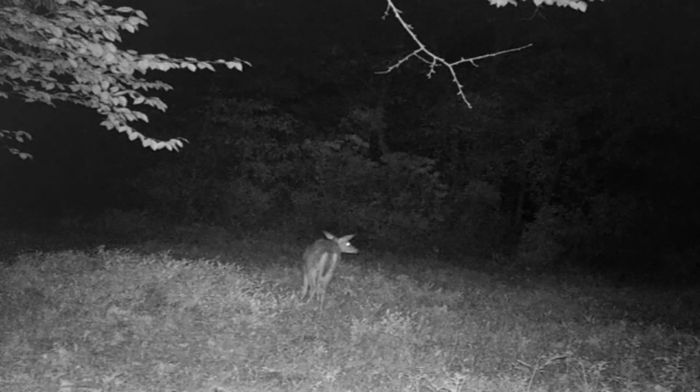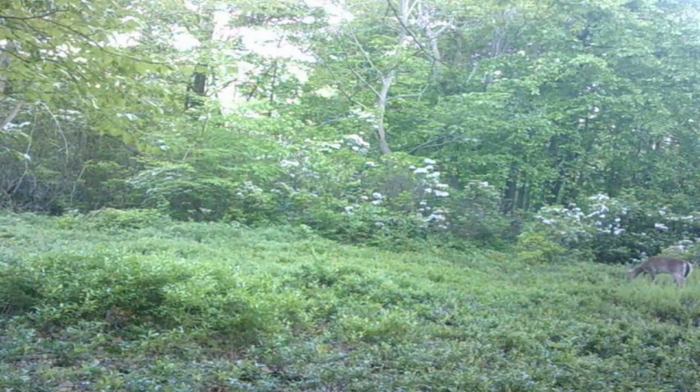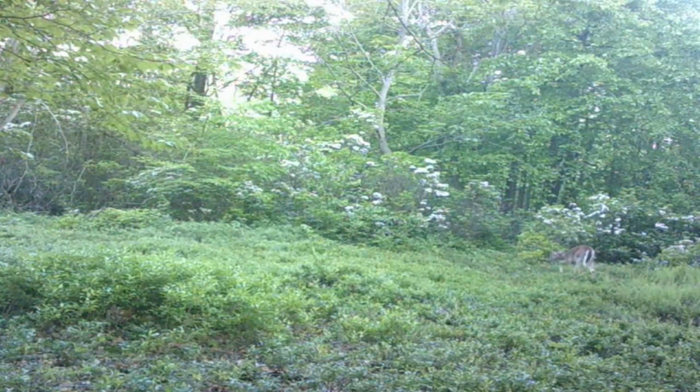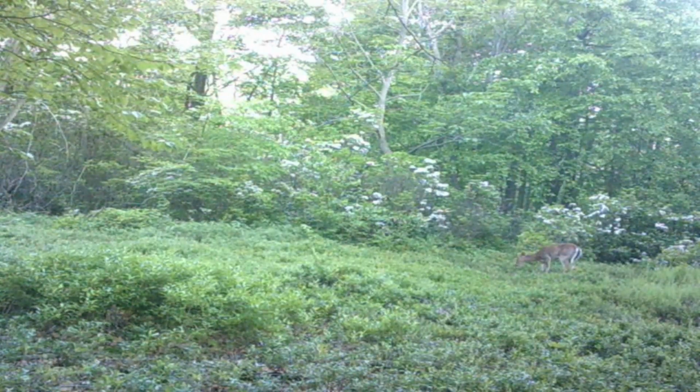And I'm finally getting to it because I checked this camera again and, or no, I didn't check this one. I checked the one in behind it and got at least one better buck on it. And I want to get it put together. And later here in this video there's a bear